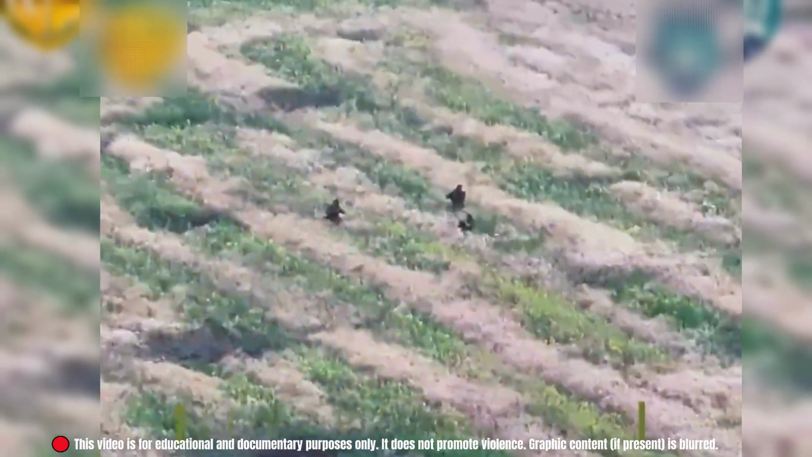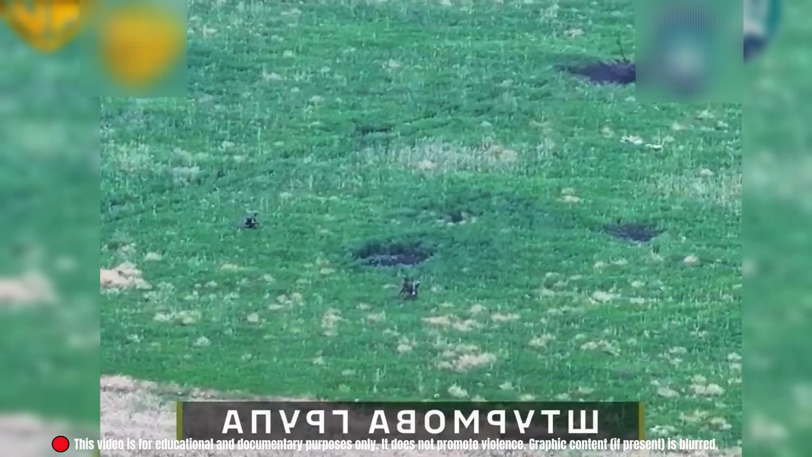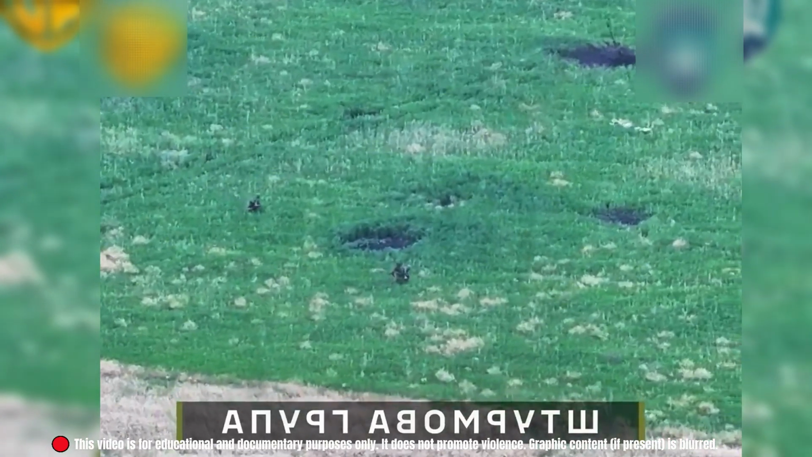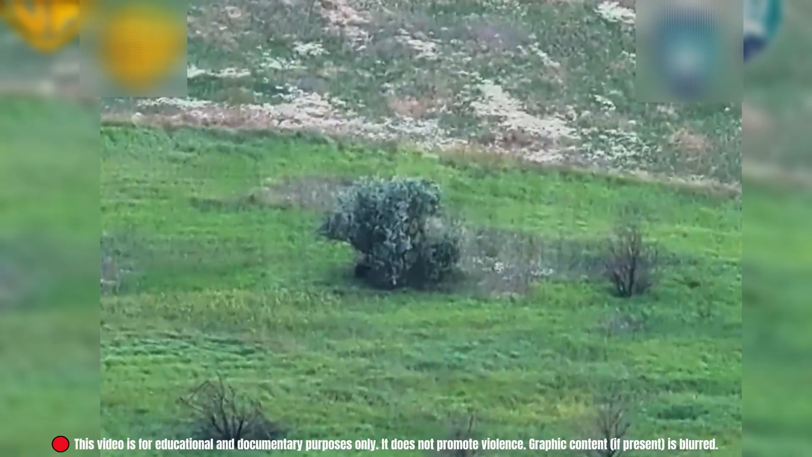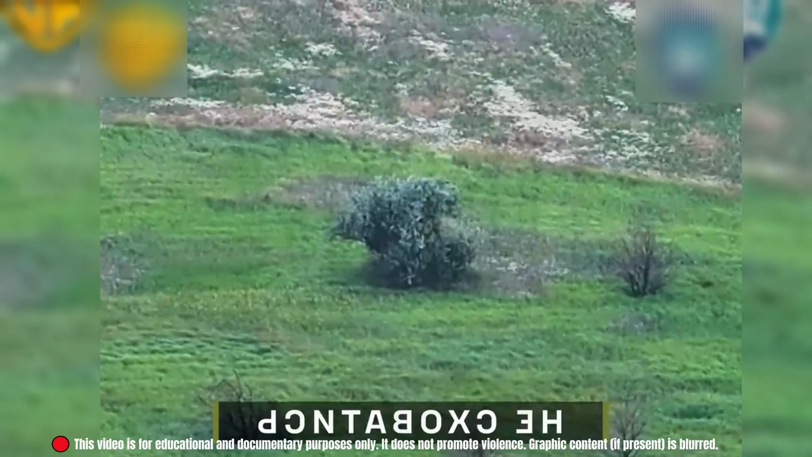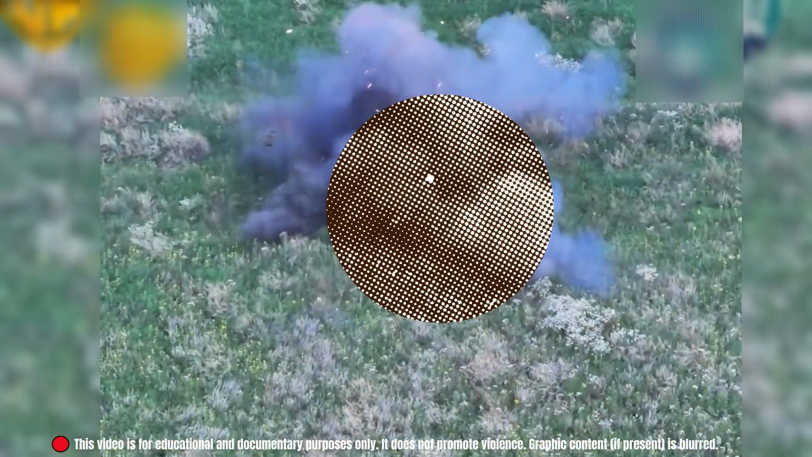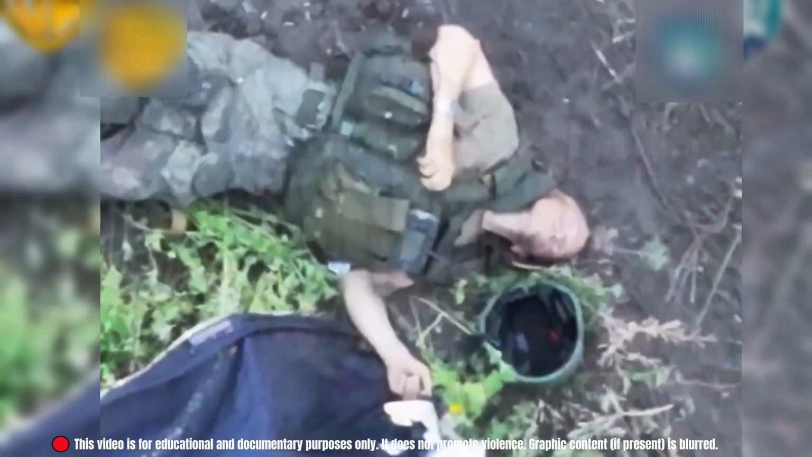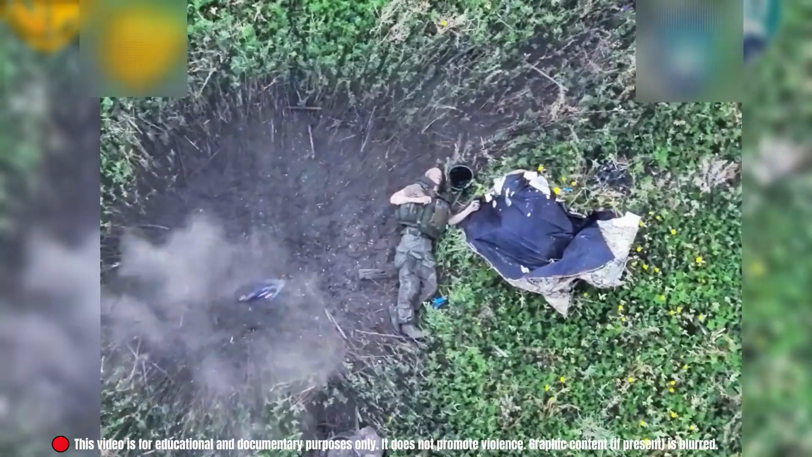September 19th, Sumy direction. Ukrainian Marines from the Wormbusters team, part of Magyar's birds, detected Russian infantry wearing thermal cloaks crossing exposed ground. The FPV drone targeted the man in the center first. The other two soldiers broke formation and ran. One reached a bush, but it was too late. Another dashed toward a different tree line, but the first strike left him stunned and motionless. A second drone appeared and finished him. All targets were neutralized. The field fell silent. Drone coordination exploited every gap in their defense.